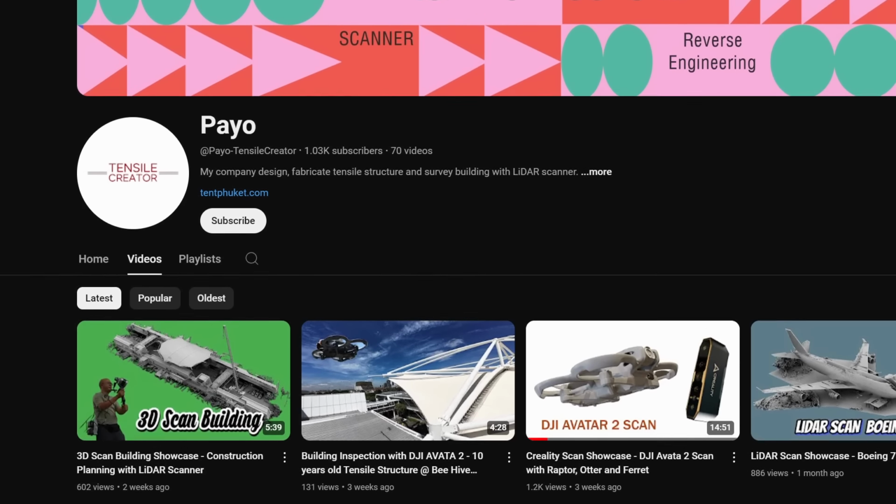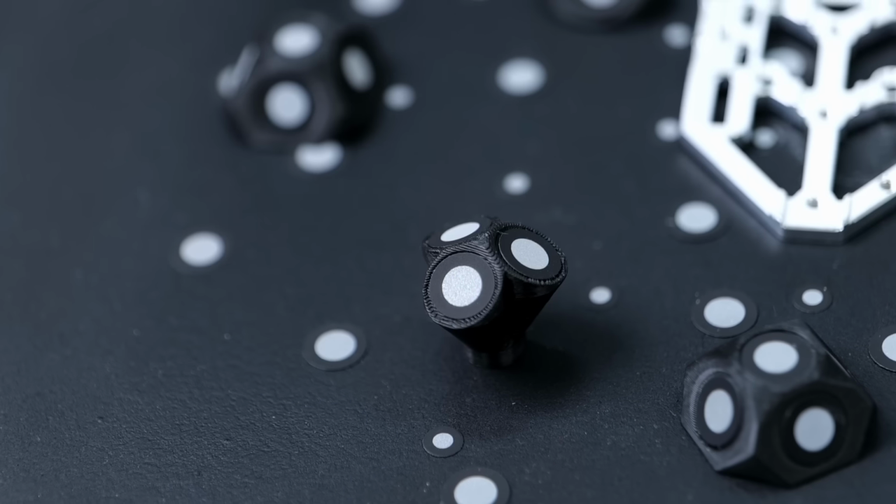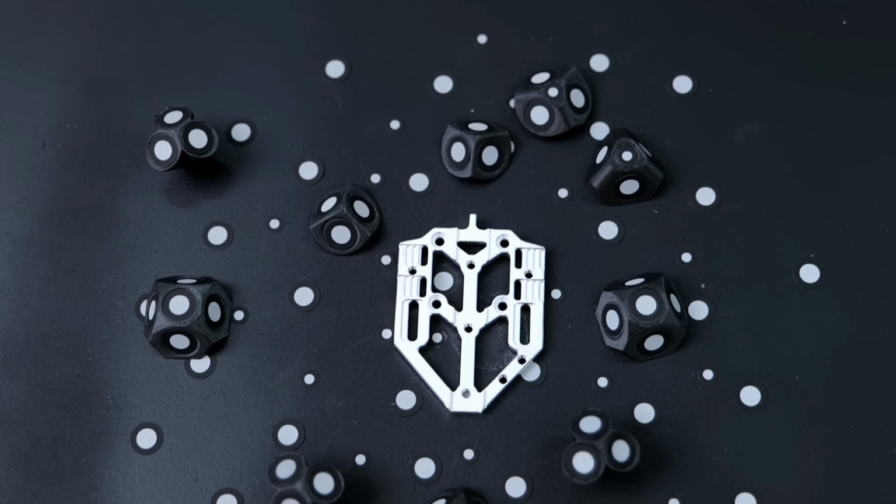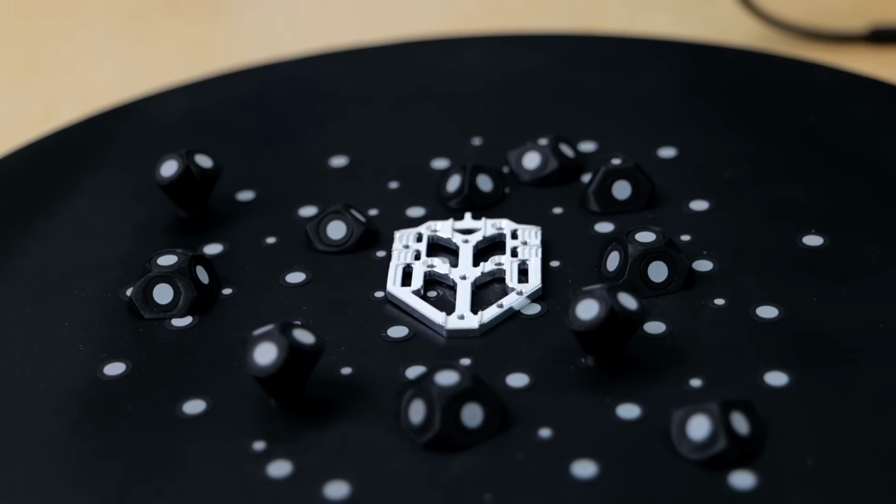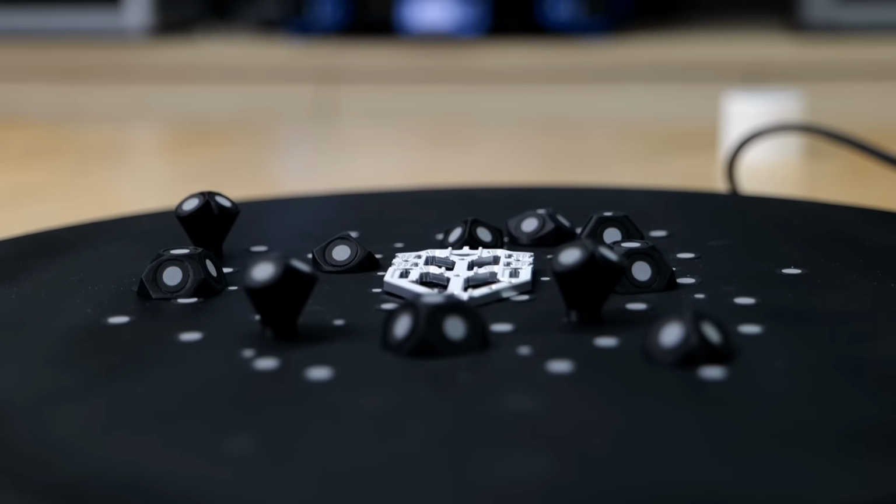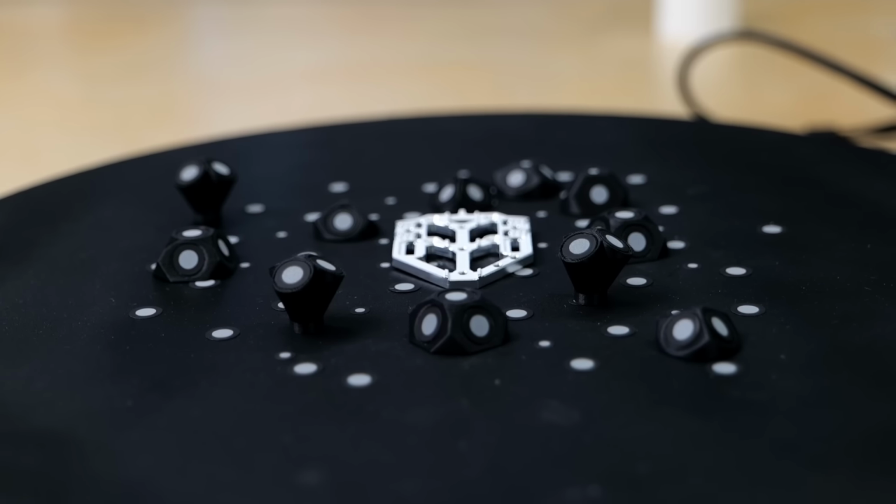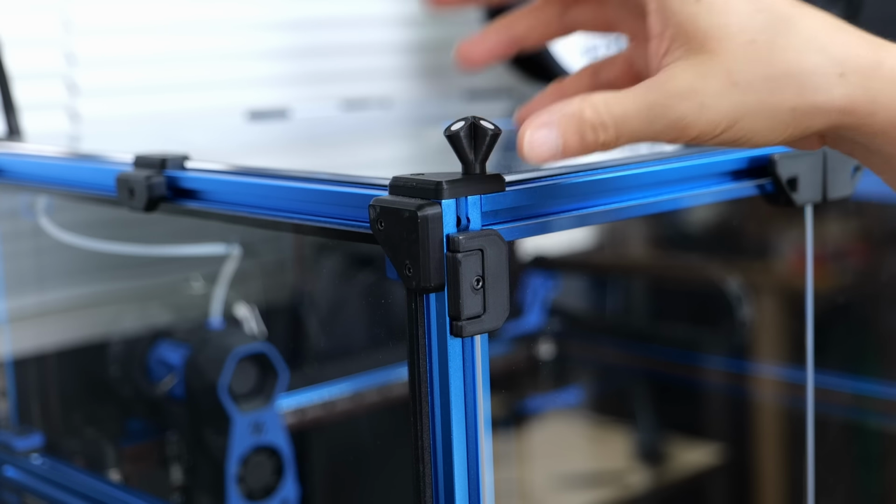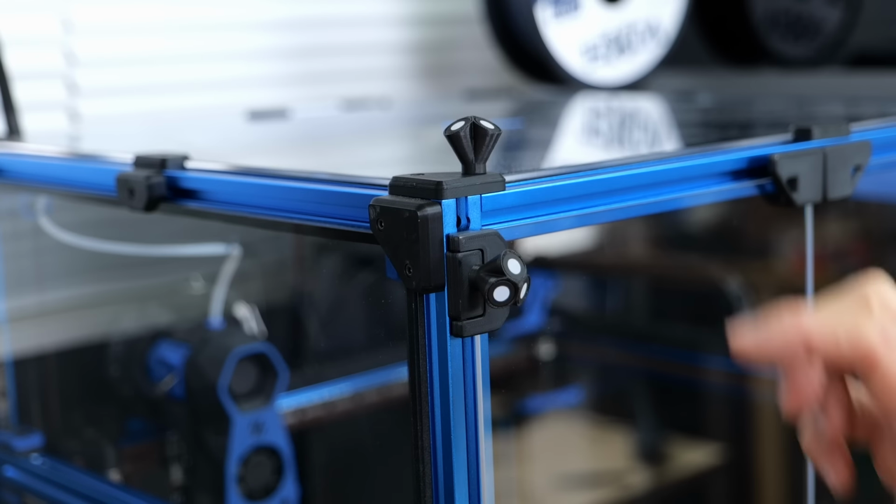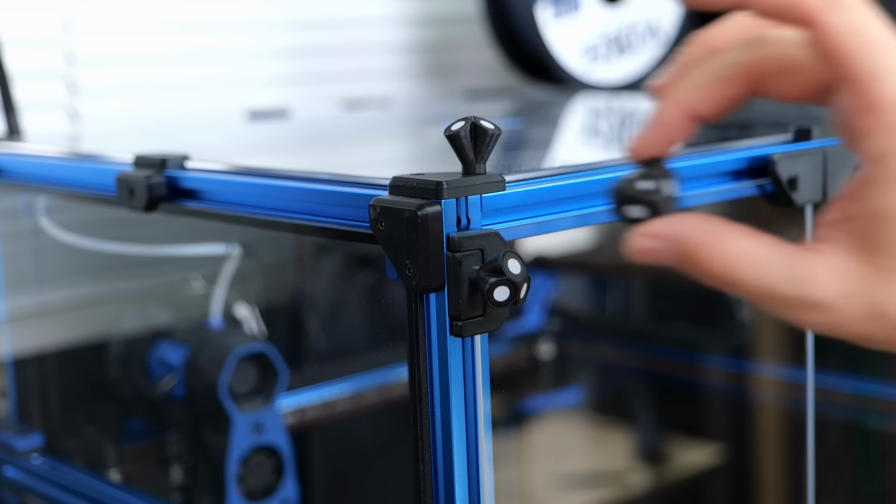Shout out here to the Thai channel Payo, who has awesome videos around 3D scanning and who designed some of these models. Marker points are best recognized if you look at them perpendicularly. So if you want to scan a part from the side, the ones on the scanning table might not be properly recognized. The targets put them at an angle, so you don't lose tracking as easily. And they are not only handy on my scan table, but you can also place them on bigger parts, and since they have a magnet, they stick at any angle on steel.